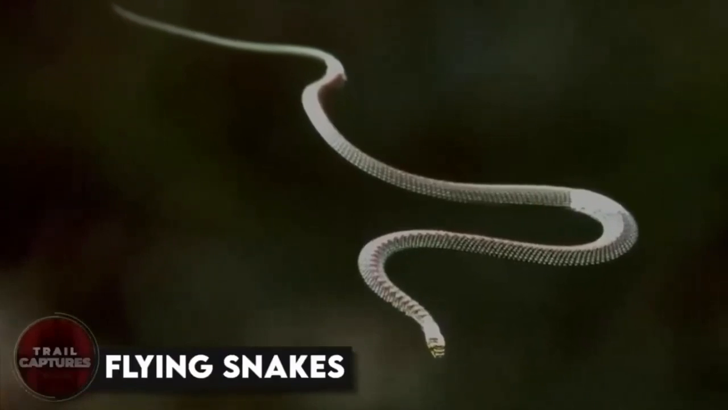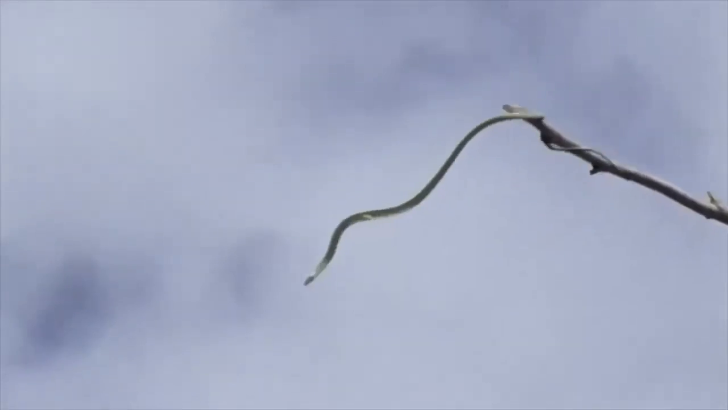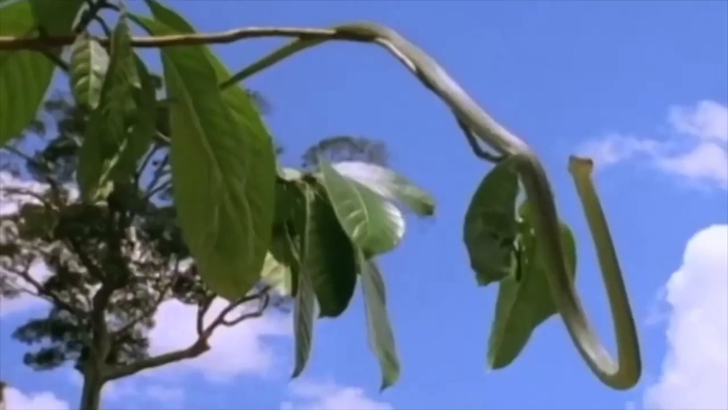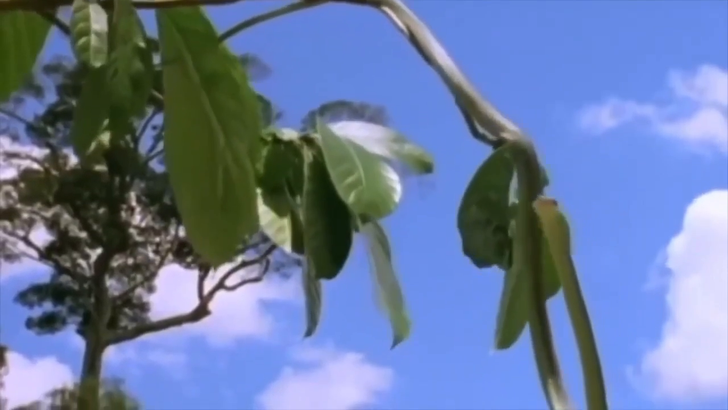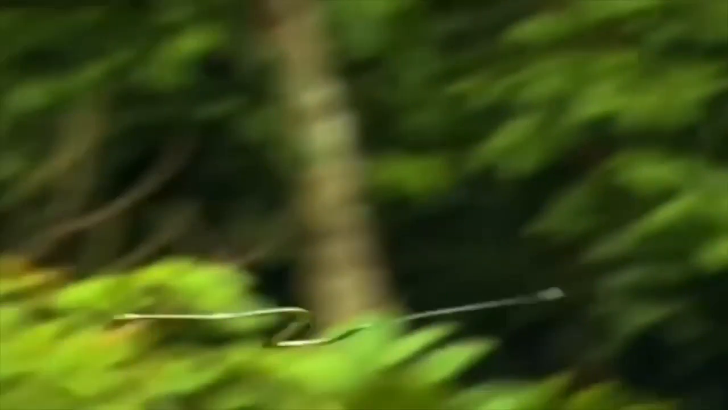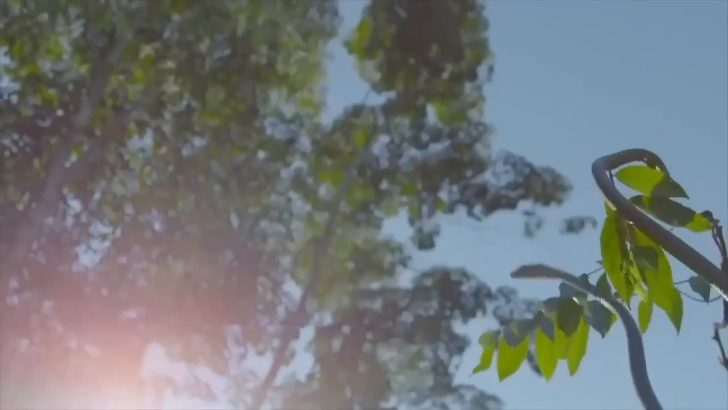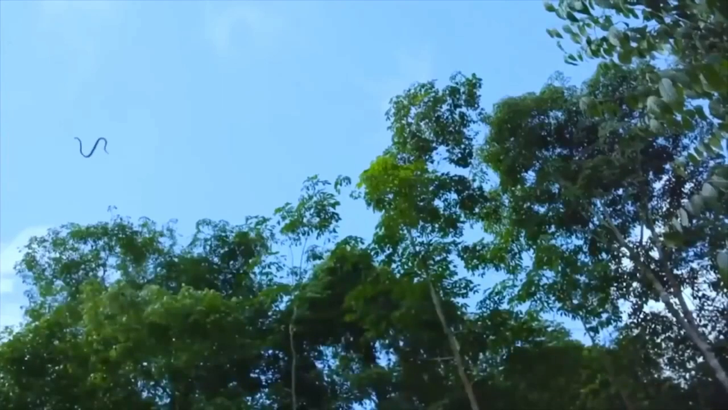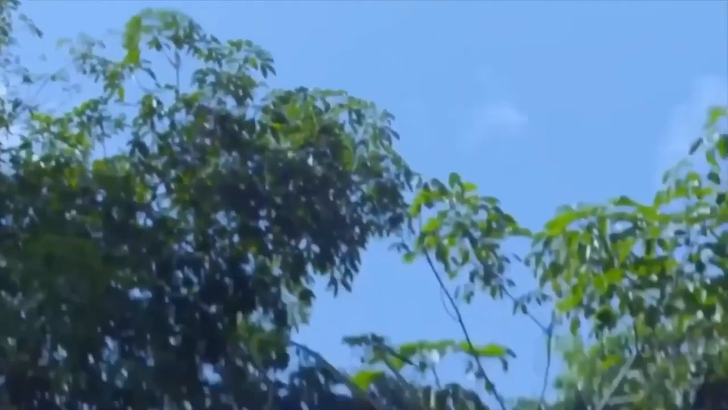Flying snakes. Have you ever heard of flying snakes? Yeah, you heard that right. Flying snakes. A viral video making the rounds on the internet recently showed these slithering creatures taking to the skies. But don't worry, they're not flapping their wings or anything. They're actually gliding through the air. These incredible creatures, known as Chrysopelea, have the ability to contort their bodies and flatten their ribs to cover a significant distance after launching themselves into the air. It's an amazing feat that allows them to travel between trees with ease. Who knew snakes could fly?